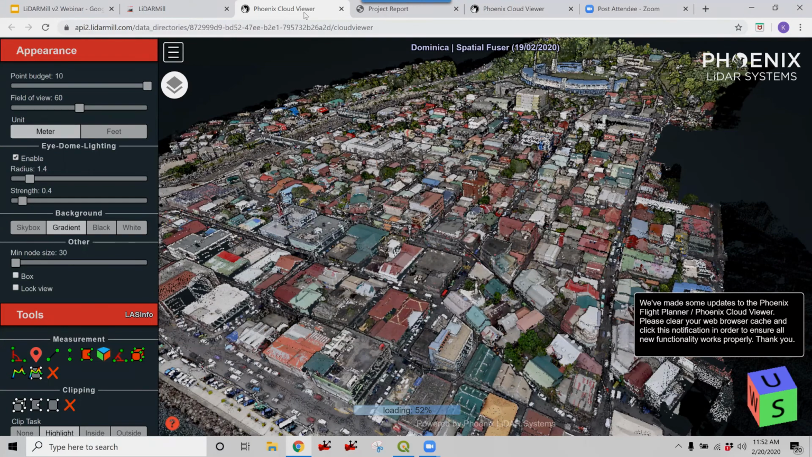If you do run a project and you find that your DTM or DSM isn't what you would want it to be, then that's another beauty of LiDARMill. If you go back to the LiDARMill UI, you can just click the question mark and enter a question. It becomes a support ticket, and because we have access to the data, we can immediately assess that and figure out if there's something wrong or how we can improve results.